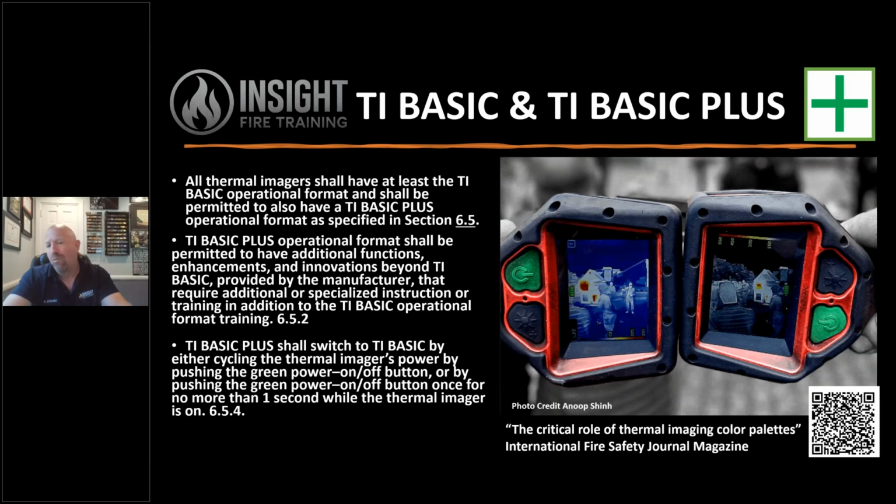Well, why is that important? Your standard TI Basic cameras default to start off in TI Basic, which is the NFPA certified color palette of black, gray, white, yellow, orange, red, with no more than 50% of the overall temperature range being in grayscale. And that is pretty much where the similarities end. When you go into a plus feature, they allow the manufacturer to give you different options. Plus has different enhancements and innovations per NFPA. You can read that in chapter 6.